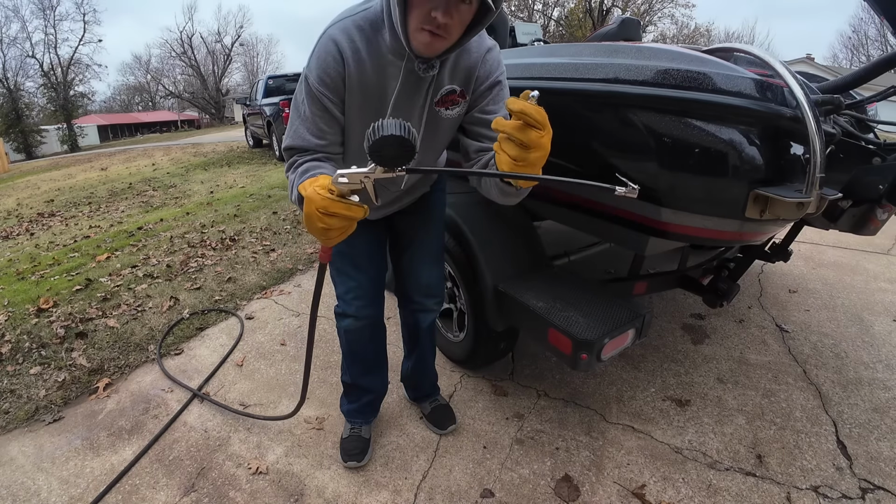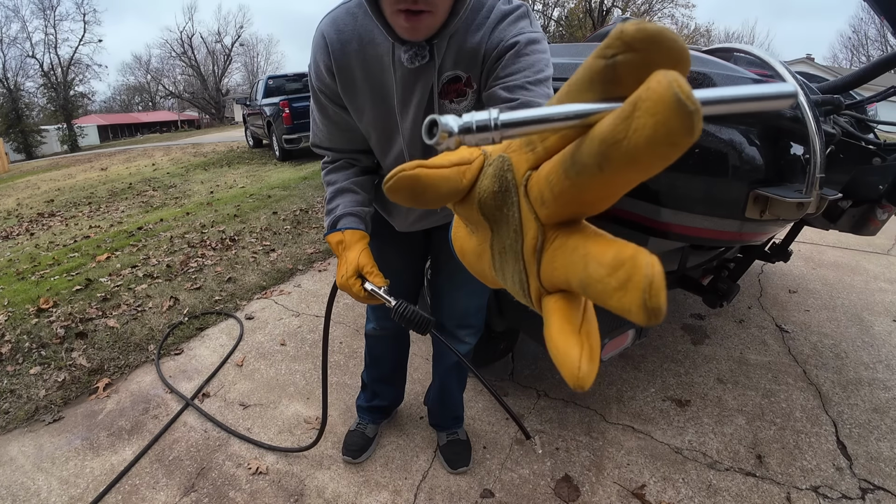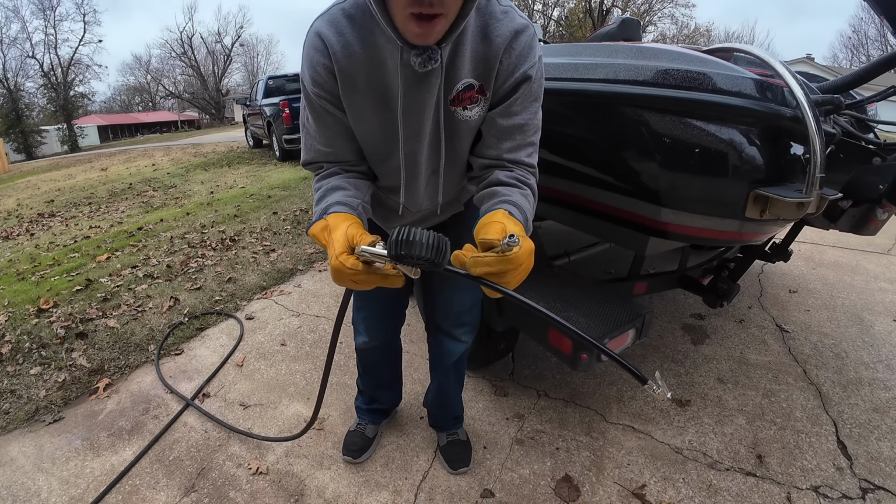All right, I'm using two different gauges here. This one has a gauge on it, and then I have a regular old handy dandy gauge. I don't know which one to trust more, but I think this one's more accurate. They're about 5 PSI off of each other.